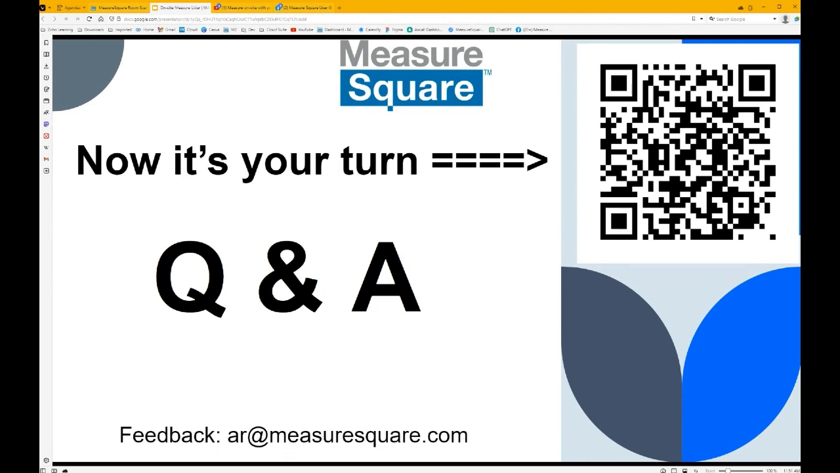When would it be ready for homeowners to submit measurements? Good question. It kind of depends on the user feedback. If anyone's interested in this being like a lead gen or allowing a homeowner to do it themselves, please reach out to ar@measuresquare.com so we could have a deeper discussion on how that might work.